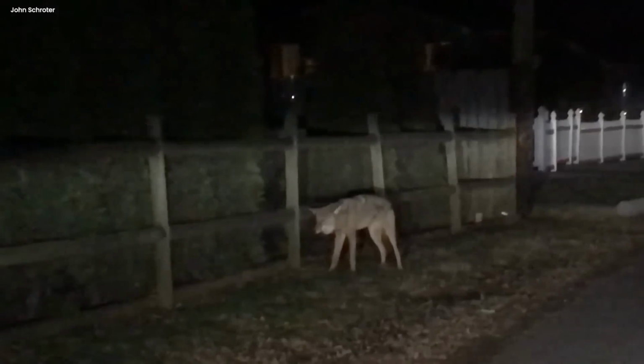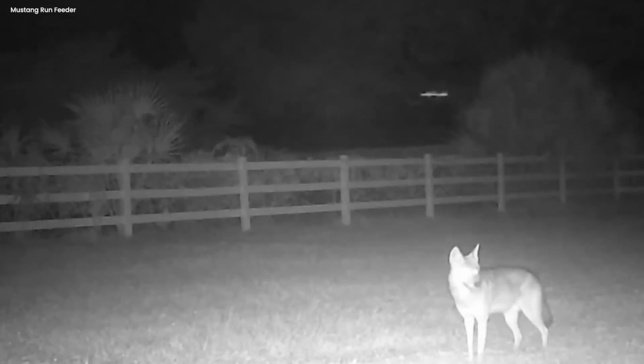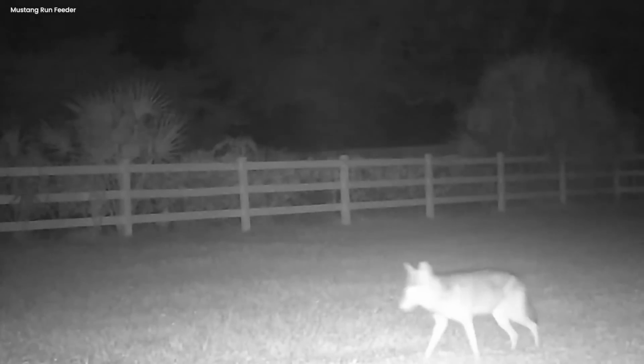The coyote, maybe sharing its adventures with unseen night creatures, kept up its wild serenade until the first light of dawn. And just like that, the backyard went back to its peaceful sleep, leaving only the echoes of the coyote's spooky song in the night's memory.